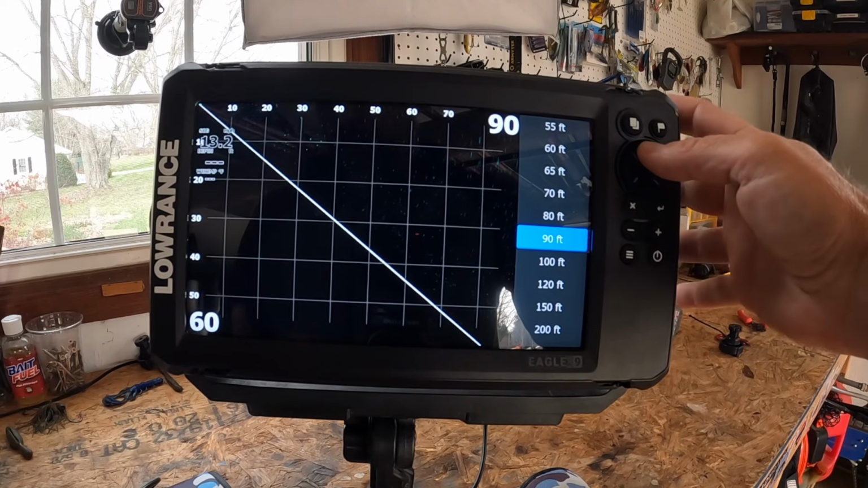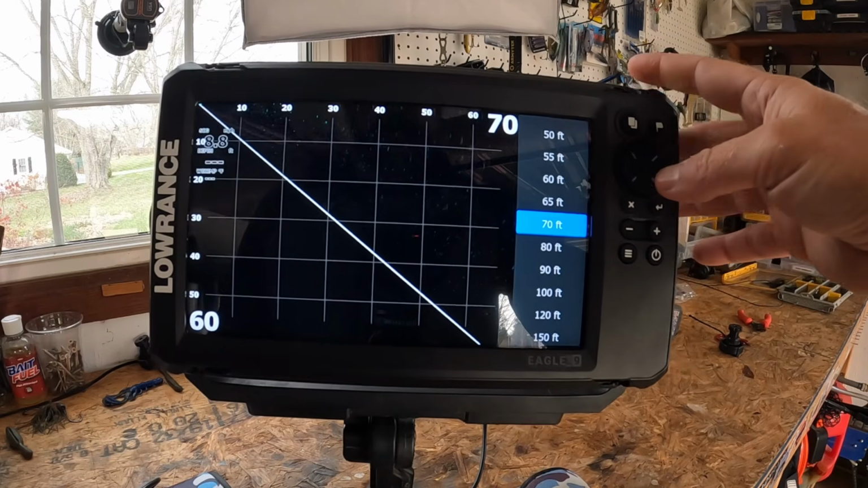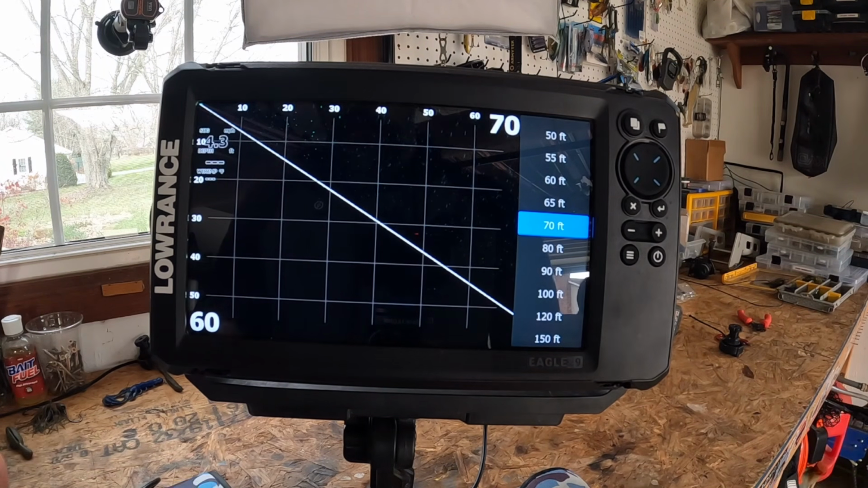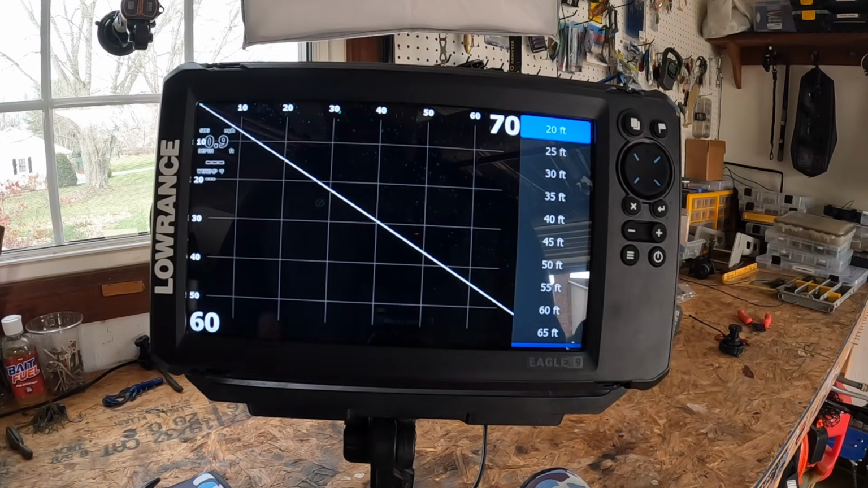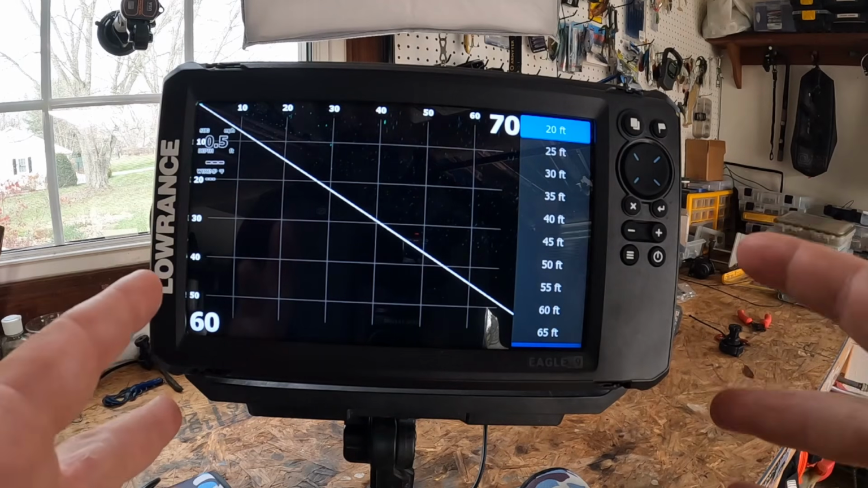But here's something to think about, right? Let's say you put it at 70 to see out there. This is going to be perfect for, I don't know, kayak anglers. Really easy to read, easy to track your bait. At 20 to 30 feet, if you want to get real close, this is going to be really great for those tight creeks or fishing around docks, right? You really need that tight angle in there.